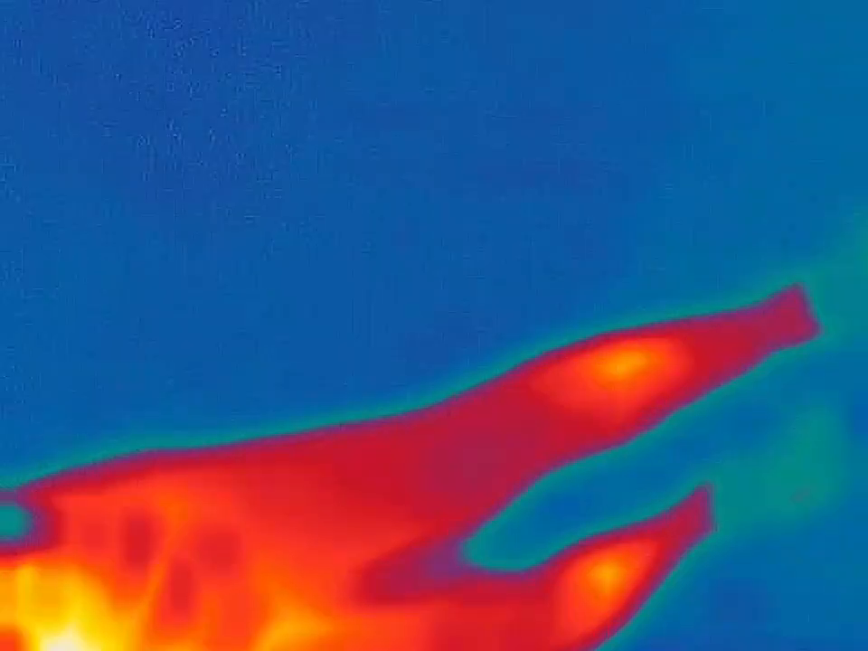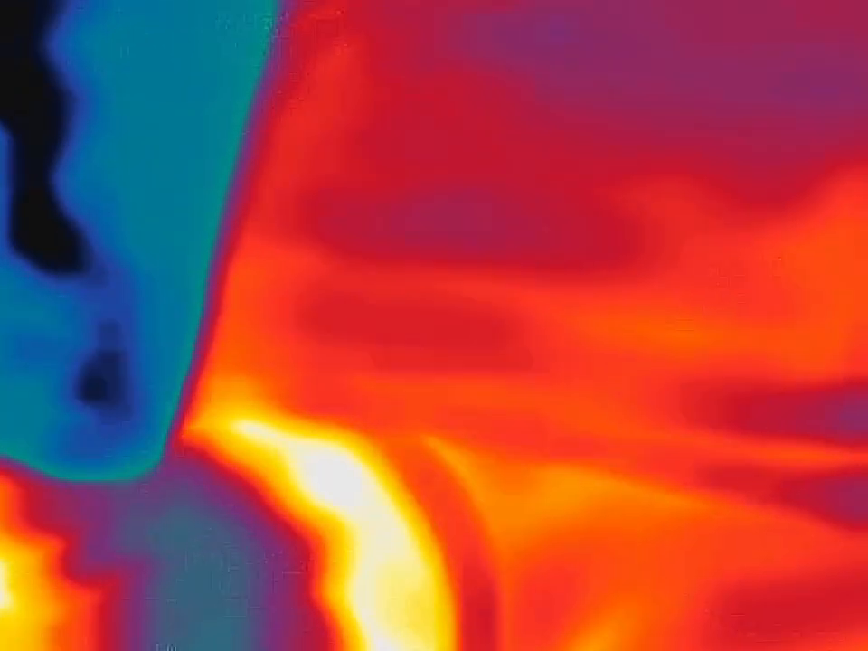You should be able to see me in there, red, orange, and yellow guy. My beard beads should be a different color. I haven't worn these ones yet, so I wonder how they will show up tonight. You said you're looking for cold spots. They're going to be blue and black. I normally make the joke that you can see me red, orange, and yellow because that means I'm the hottest thing inside the frame right now.